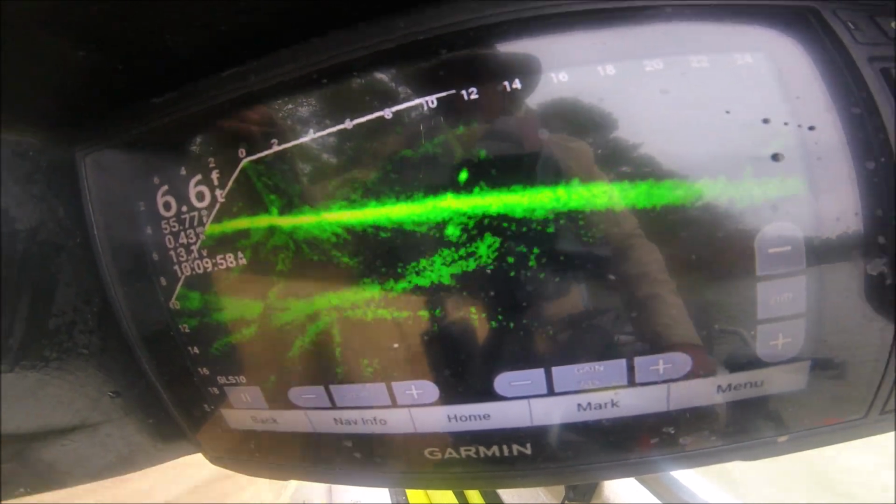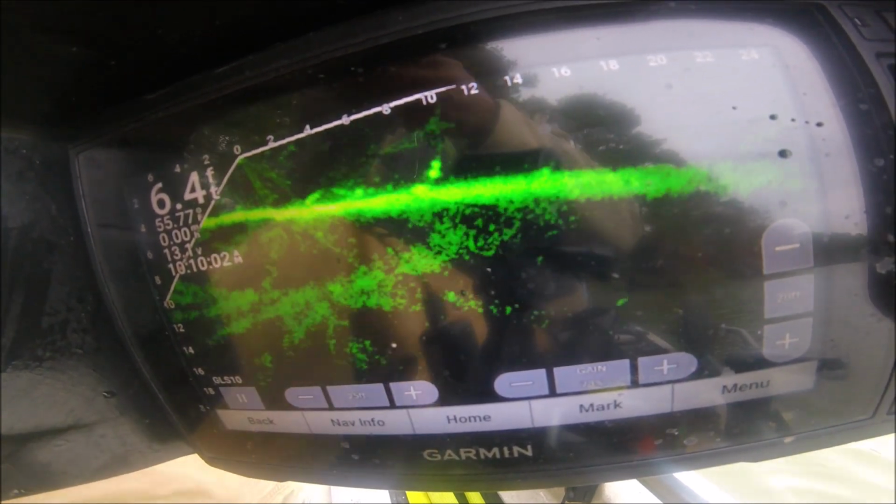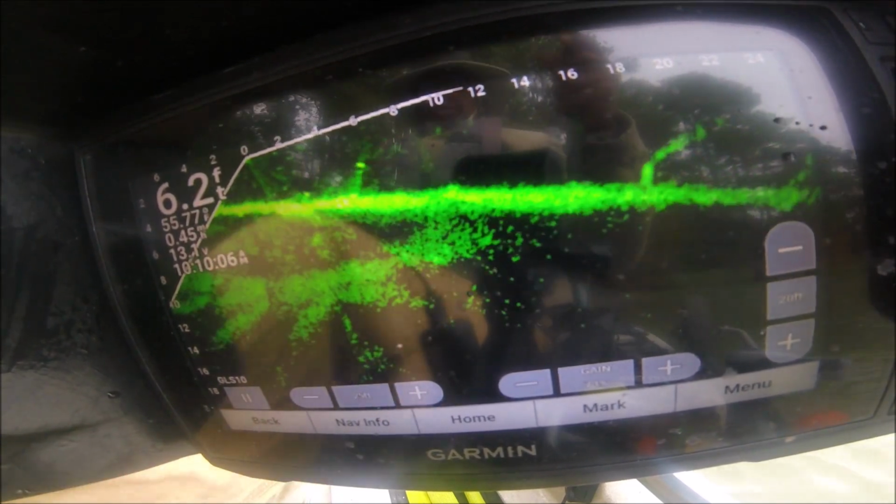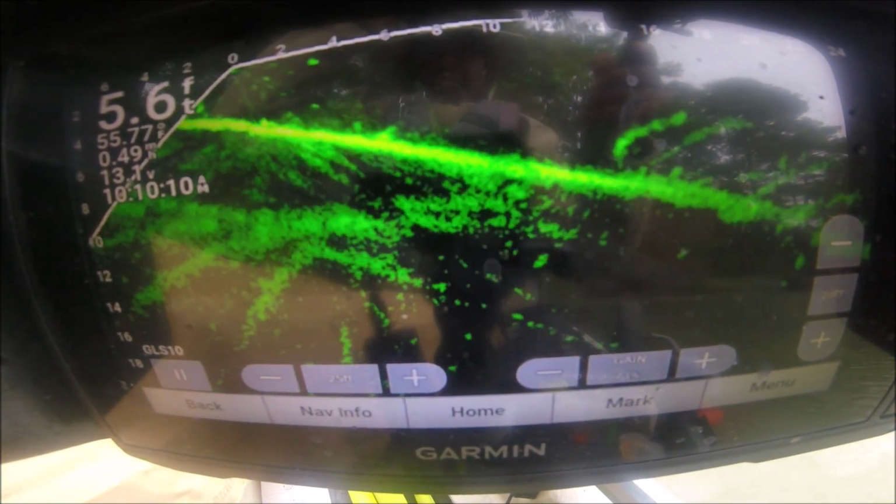It's supposed to be a little bit of a front coming later, so we got to try to get it while we can. So let's get back over there and get in that tree. See what we can come up with. Hope the screen is.